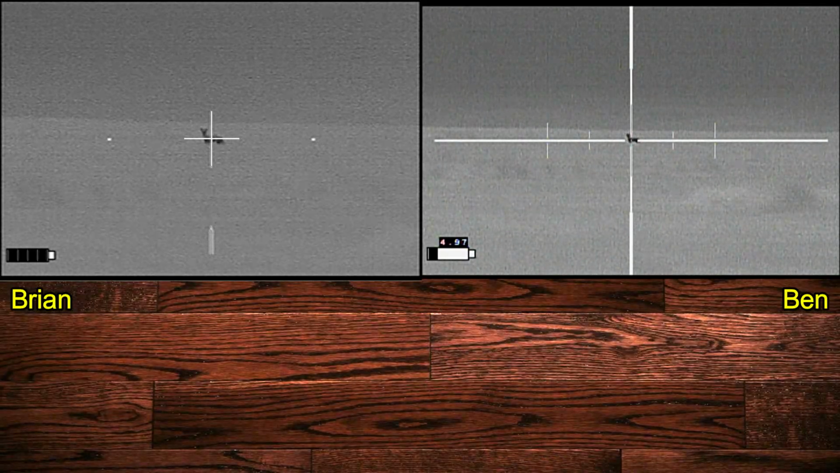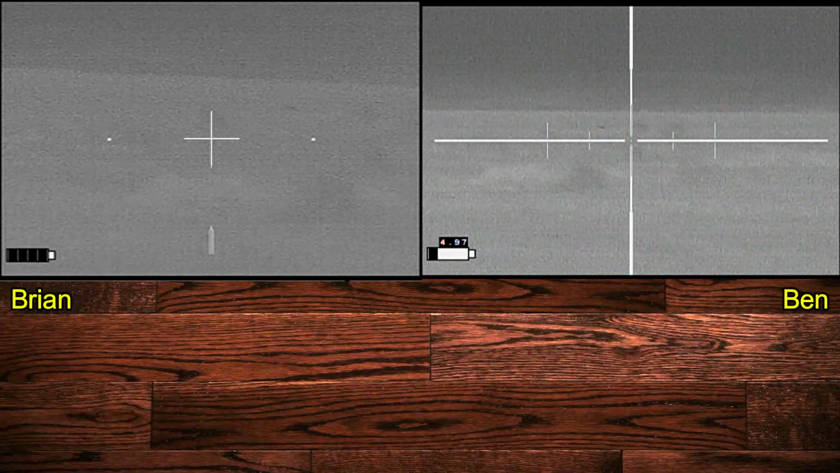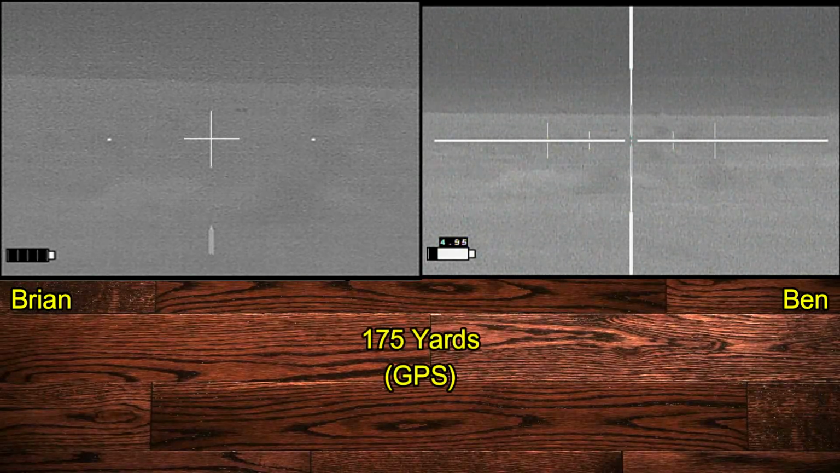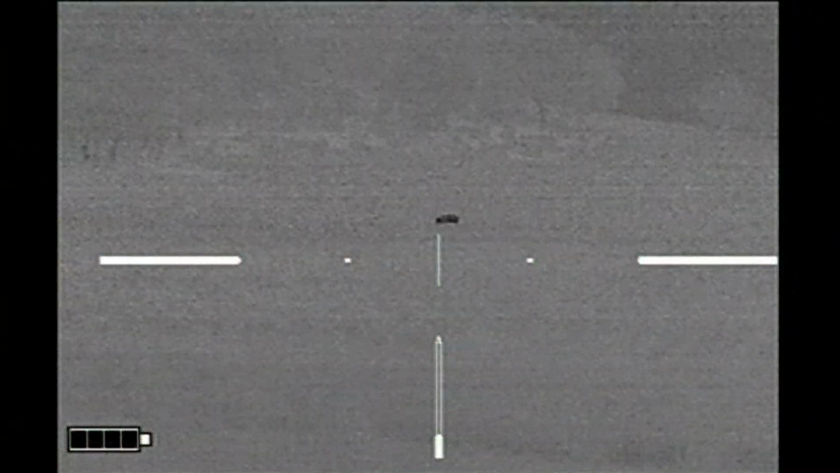3, 2, 1. Two shots and two hits, and the coyote goes down. She turned out to be a female coyote, but she wasn't the quarry that we were after. We were actually going after a hog way off in the other field.